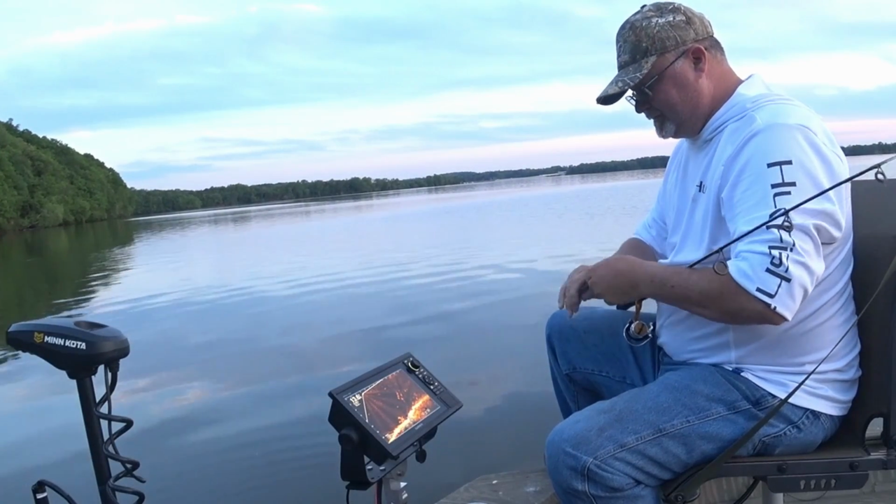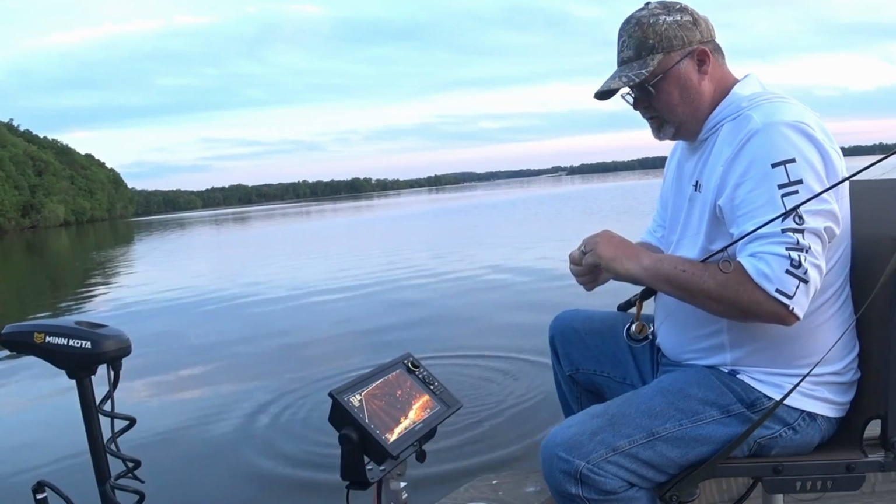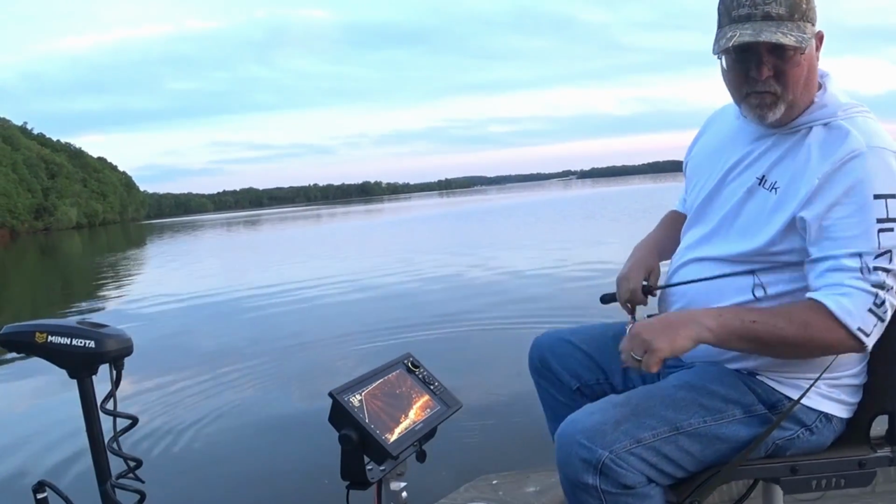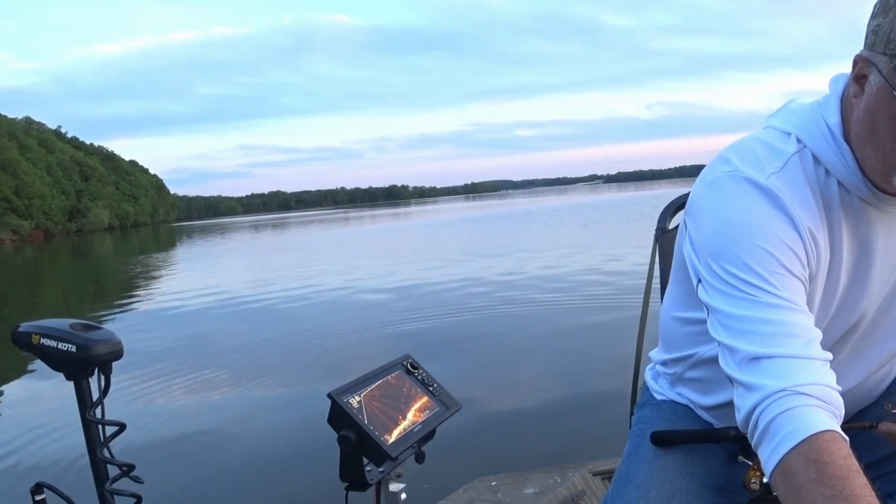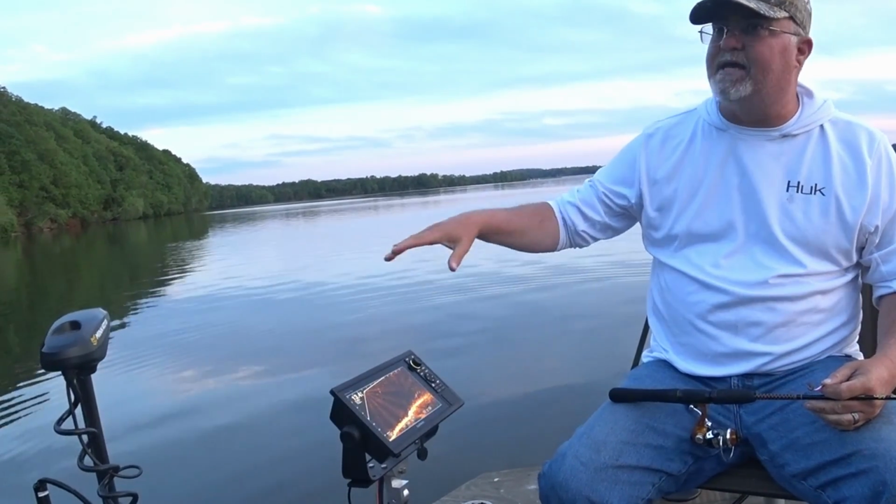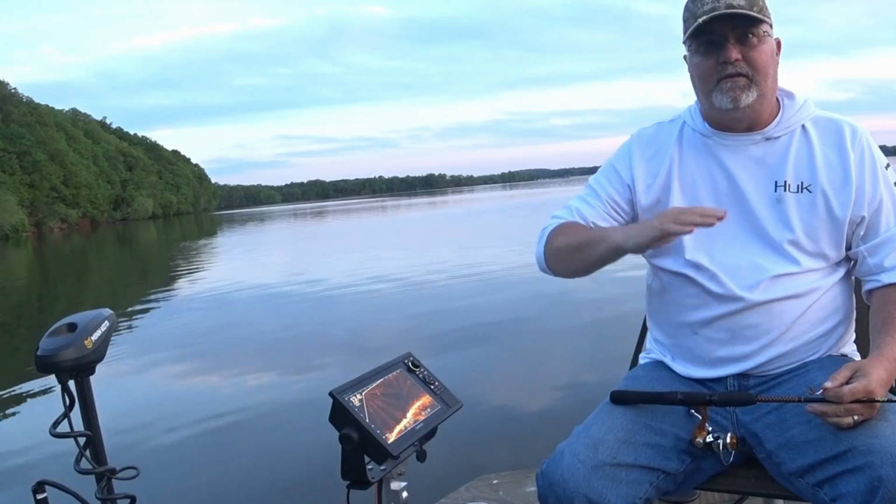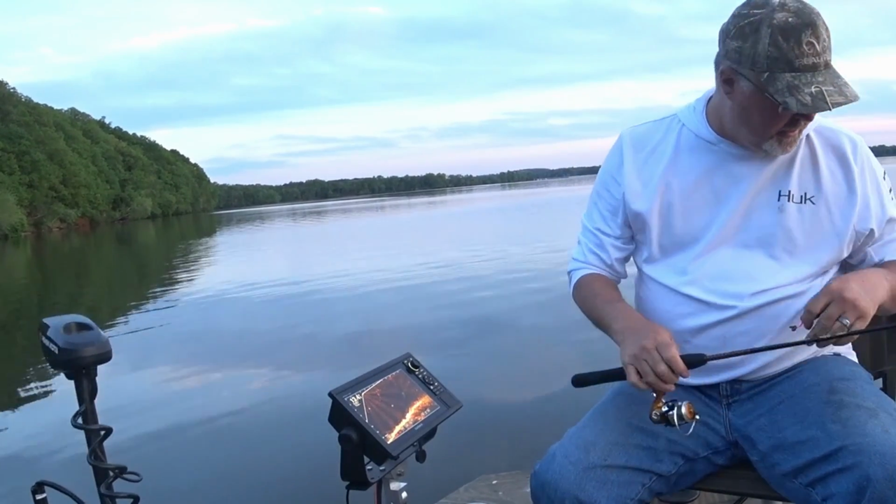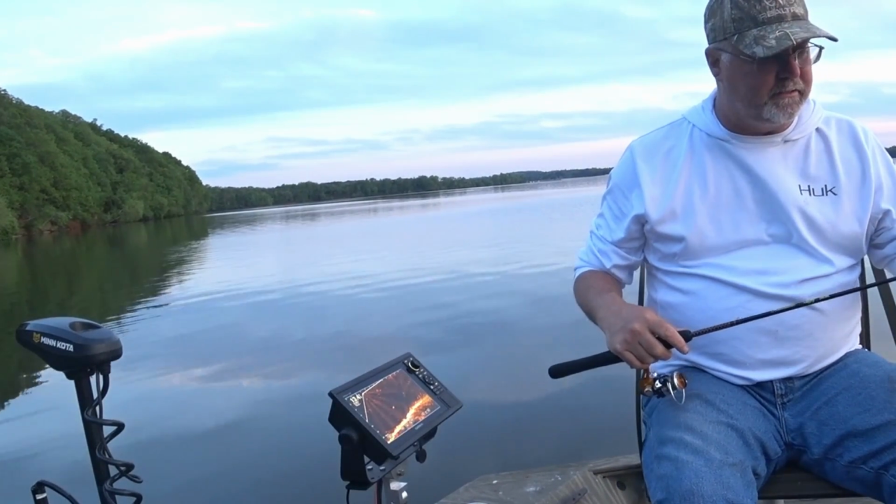But anyway, you get an idea. Go out and try to find those points coming out of deep water. On those deep water points, they'll come up, stage, and I've got a big cove right here. They'll move back up into these coves. I already checked the cove before I got in here, and they was pretty much all dinks.